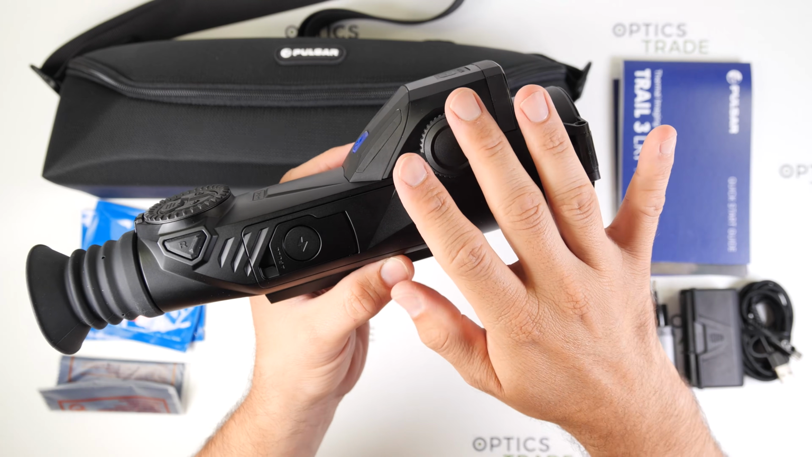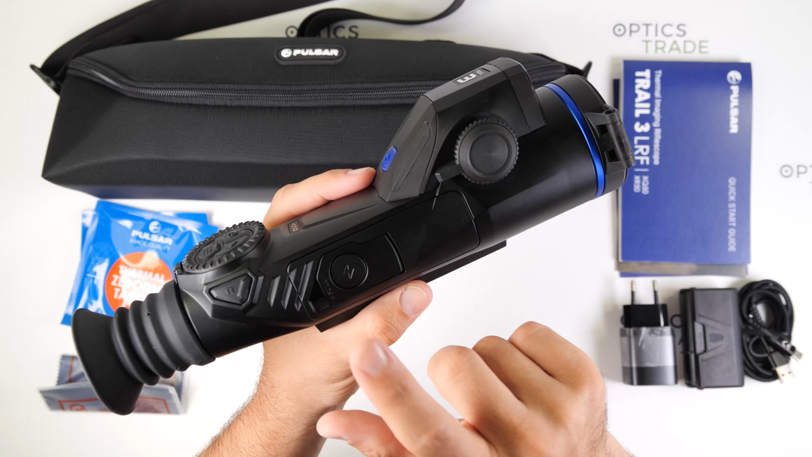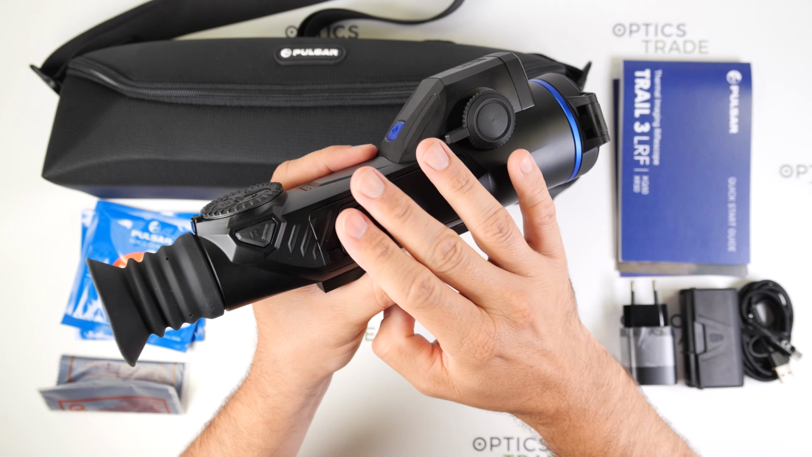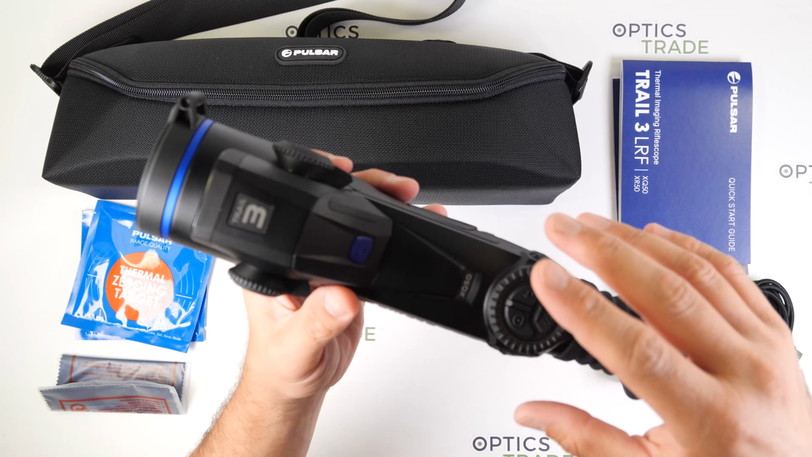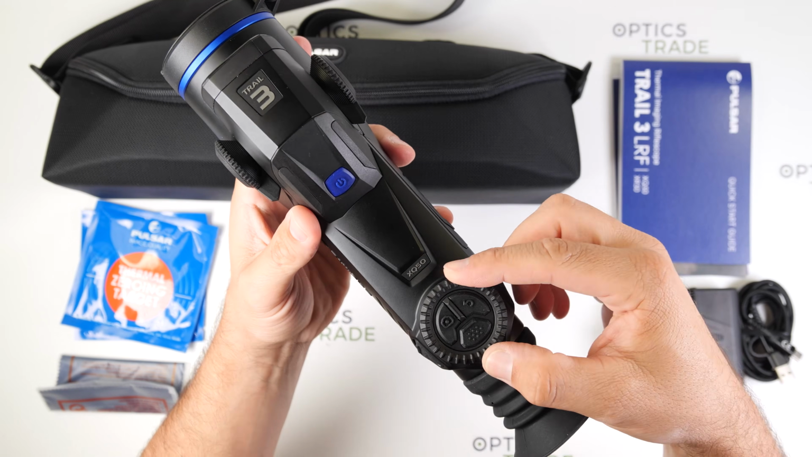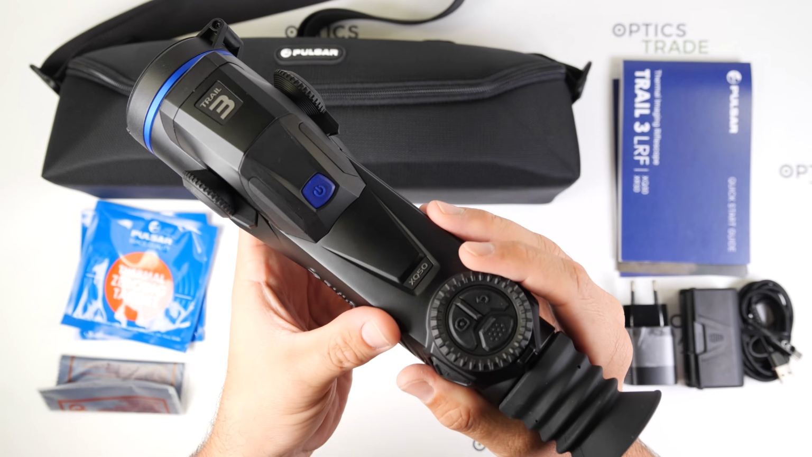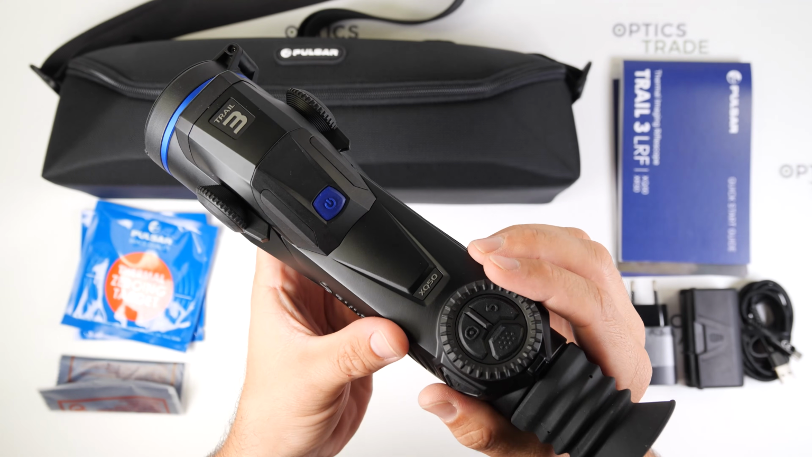From the right side we have again the focusing wheel, the R button, and of course the battery compartment, which makes it very easy and very fast to take out or change the battery. On top of the Trail 3 we have four rubberized buttons along with the rotating control wheel. This is the same control wheel introduced on the new Symbion series, and I'm really glad to see that Pulsar is bringing this same design to the Trail lineup as well.